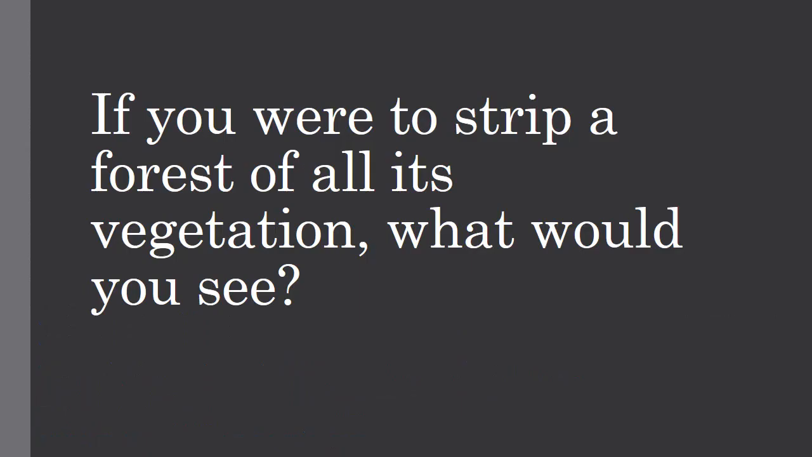So I want you to imagine if you were to strip the forest of all of its vegetation, what would you see? I'm a geologist, so while I love walking around in the forest and the bushes, they tend to get in the way of the geology. So it's really helpful if I can see the geology with all that vegetation out of the way.